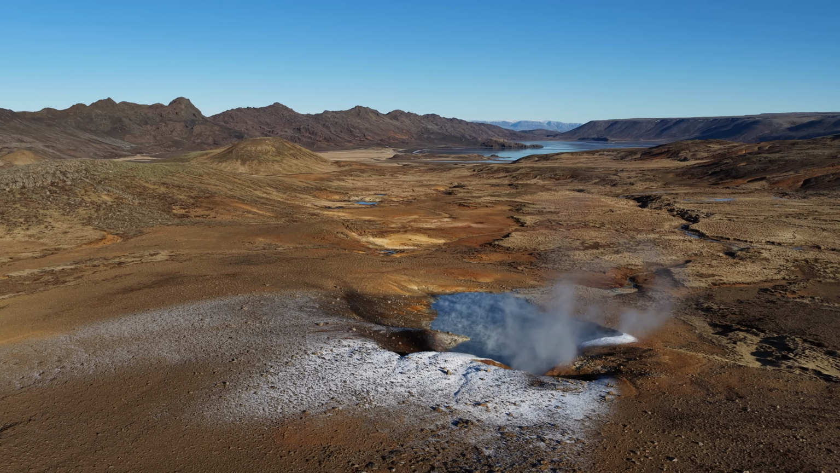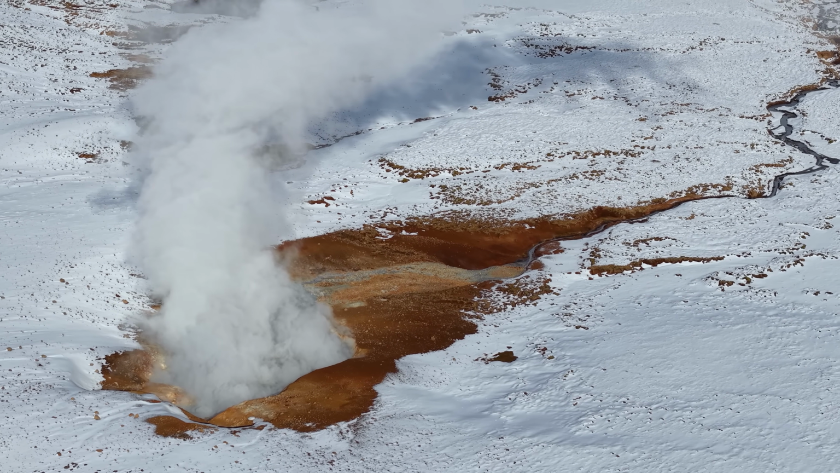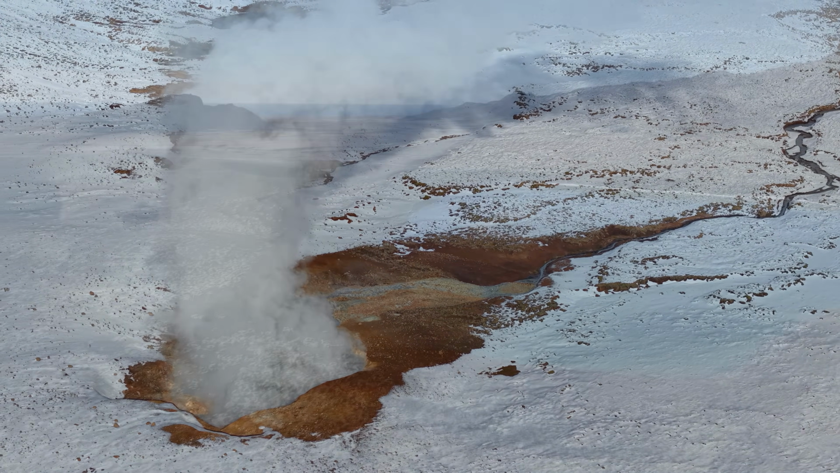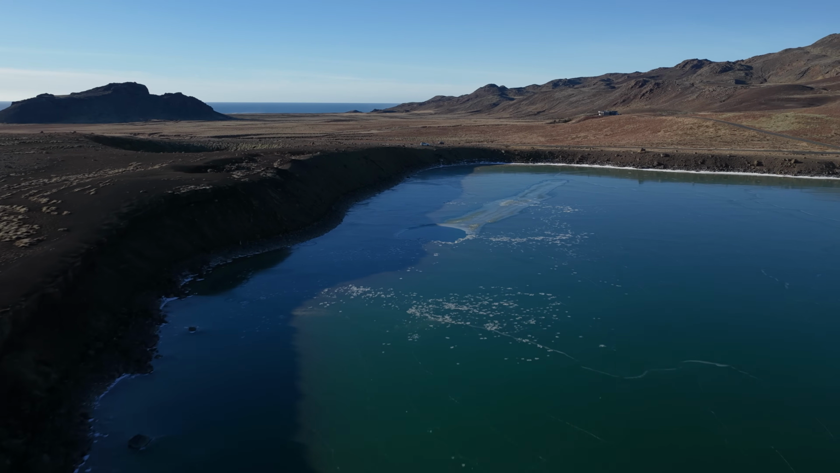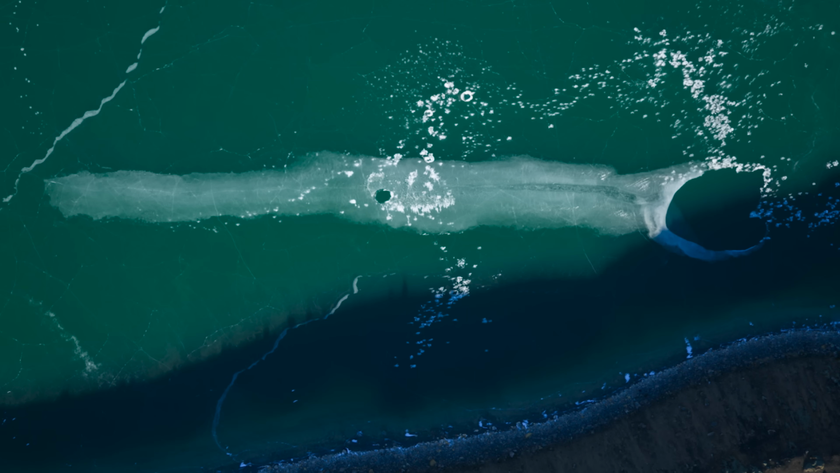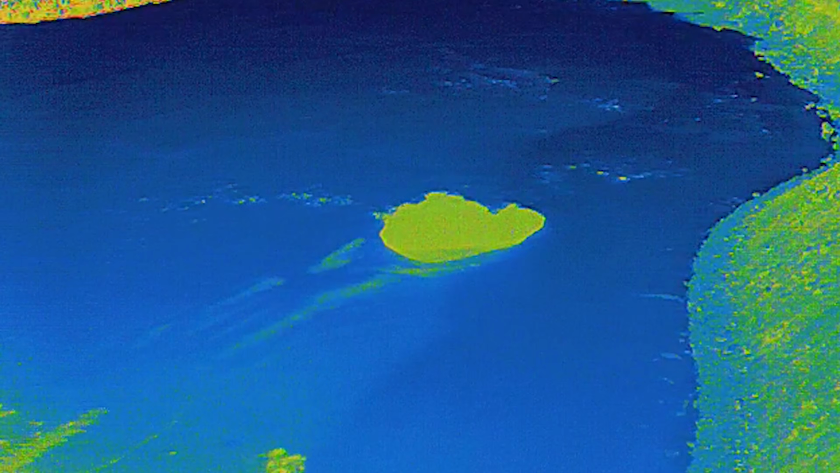It's one of the places that somehow draws me back again and again, mainly because it never looks the same between tours. And on the way to the car park, I noticed a melt hole on the frozen ice on the explosion crater. And that was unusual. So after I shot this, I sent the thermal drone up to take another look. And that footage is a bit tricky to analyze.